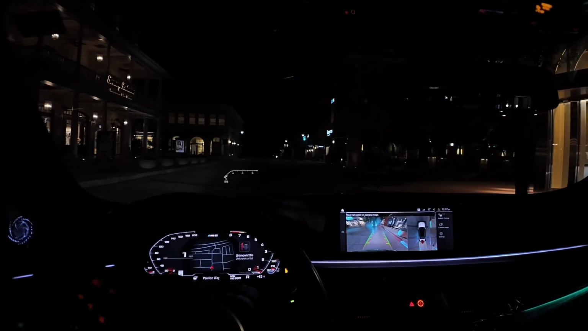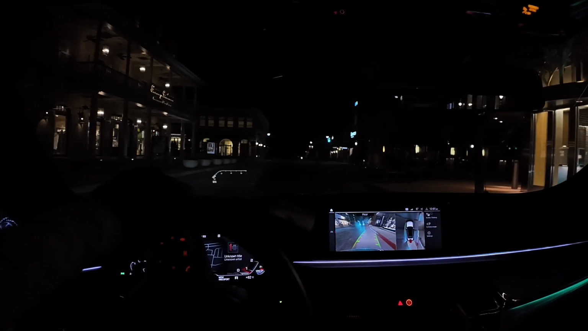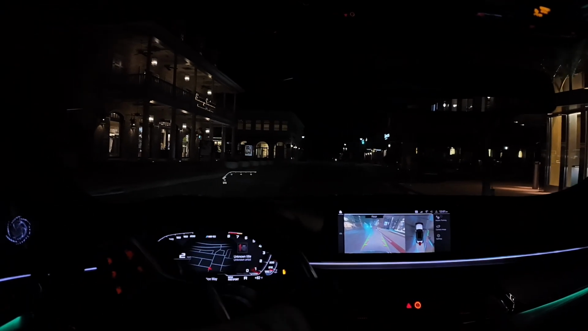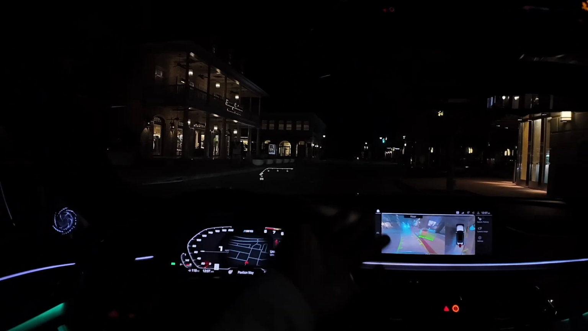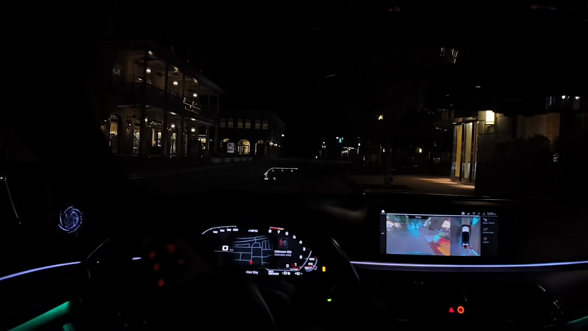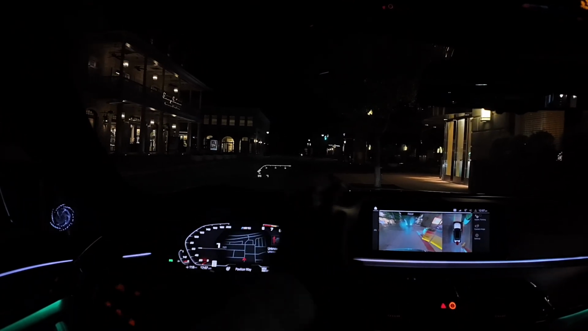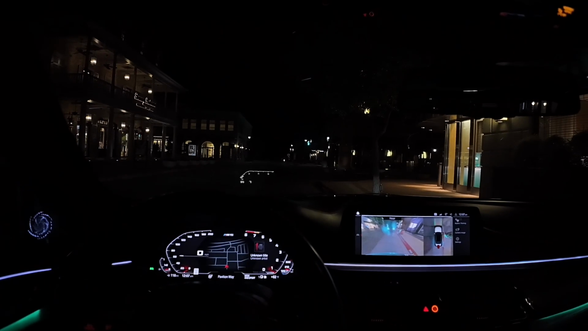One thing about this backup camera, I don't know if it's the exhaust fumes or what, but it keeps fogging up whenever I throw it in reverse. Yeah, there we go.